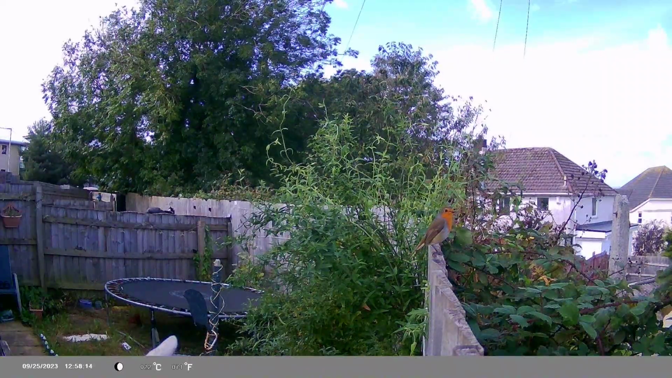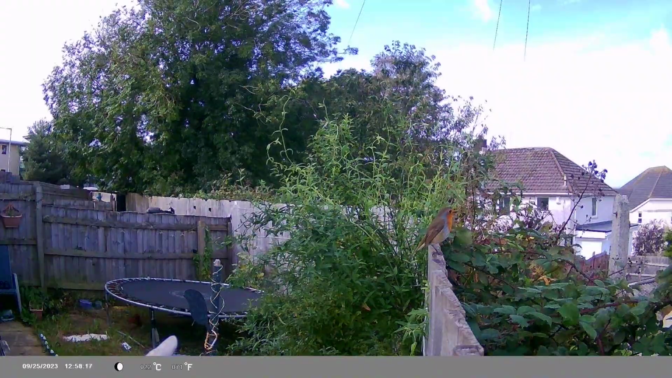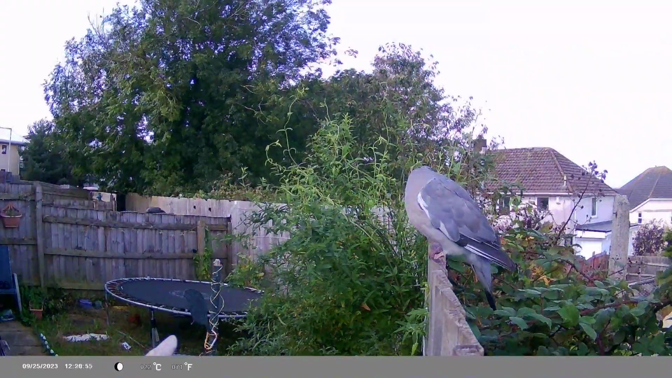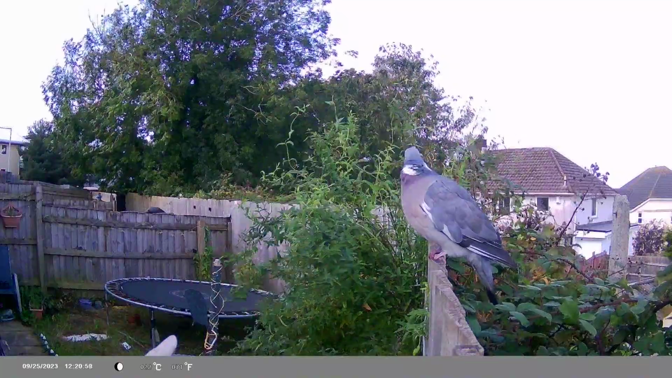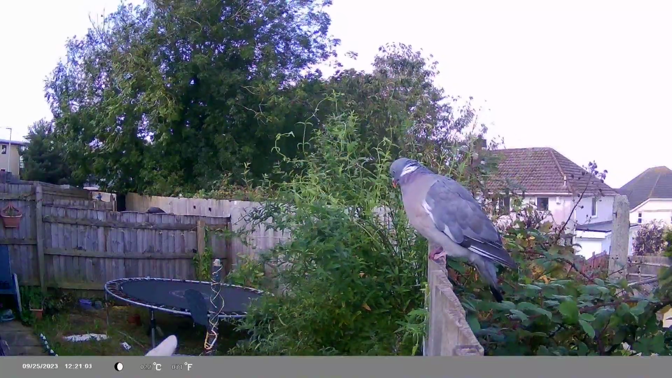Now I'm just going to leave you to watch some of the footage and enjoy the different birds that come up, like this pigeon, for example, and whatever else comes to the fence. So yeah, enjoy.